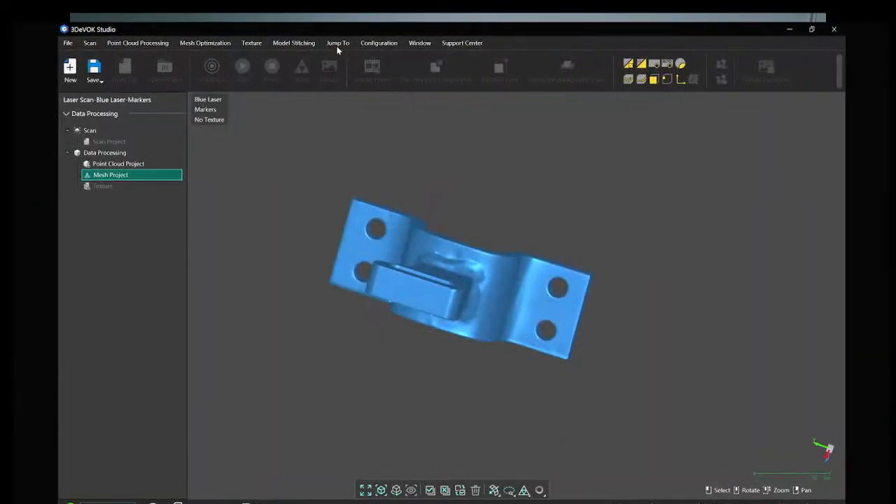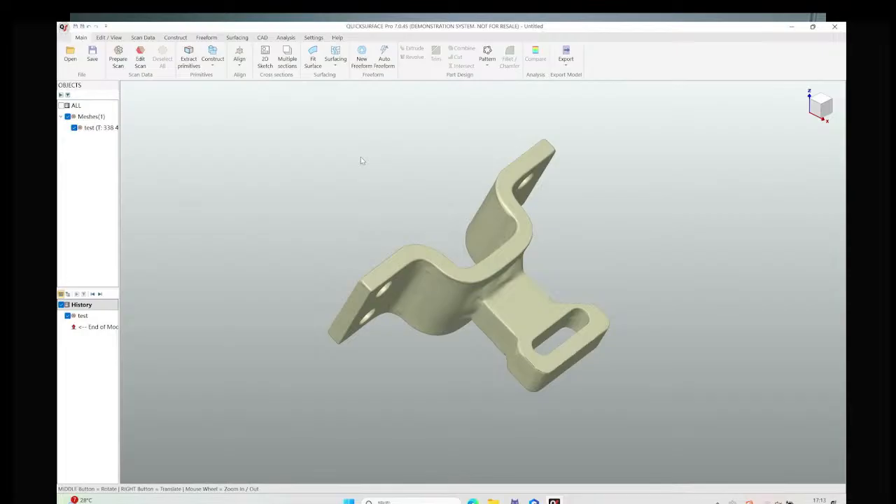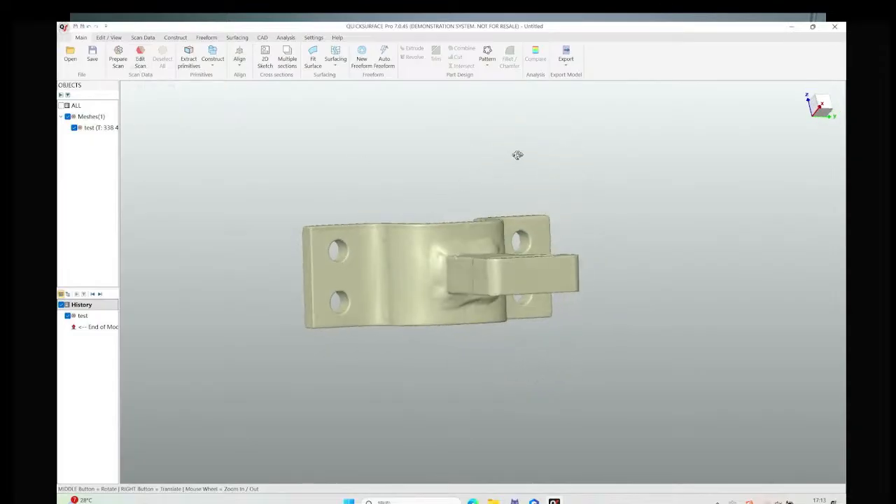Okay, we want to show the direct jumping again, so that you can see the actual jumping from the 3DeVOK software to QUICKSURFACE. You can see here is the jump to function in QUICKSURFACE, and with just one click, we can directly import this model into the QUICKSURFACE software. So it's a very efficient way. You can see this STL model is imported in the reverse engineering file.